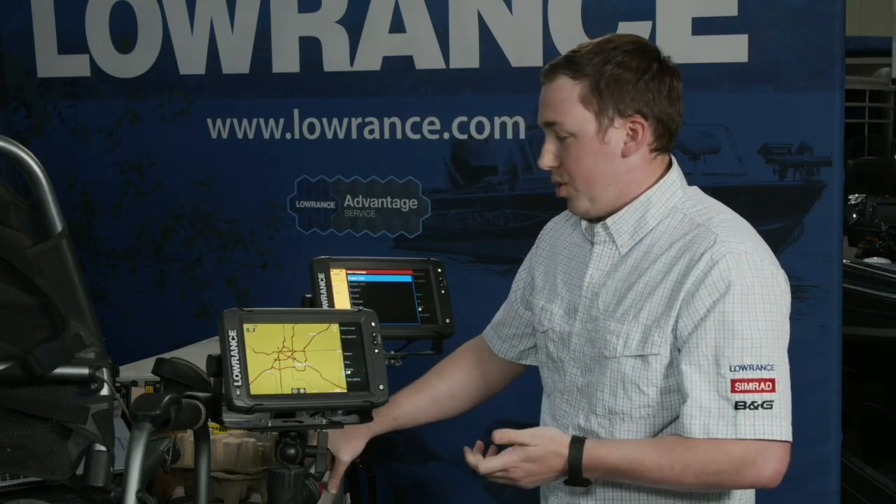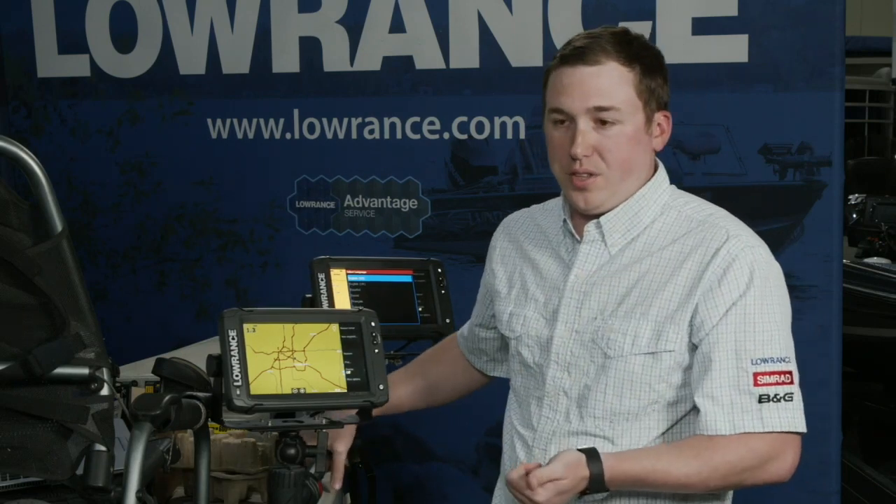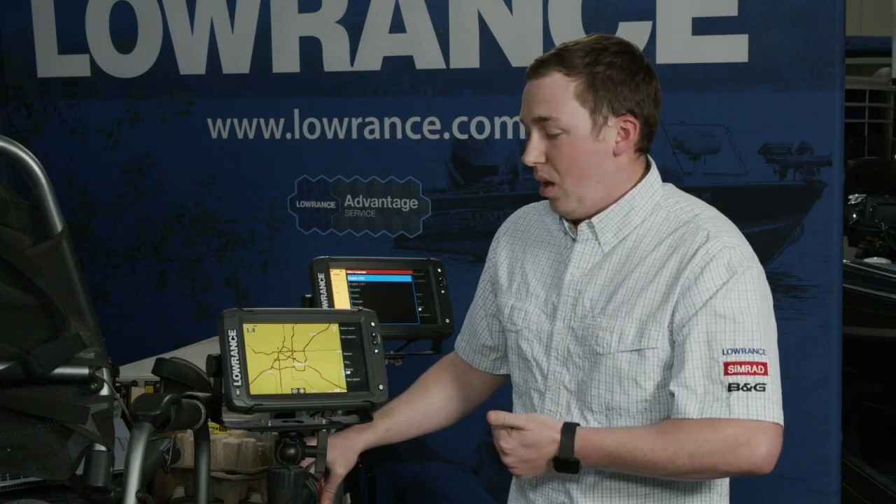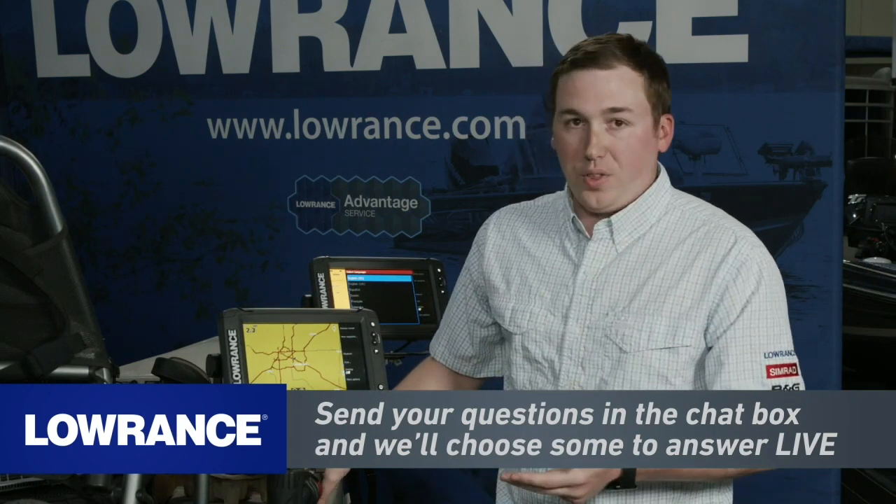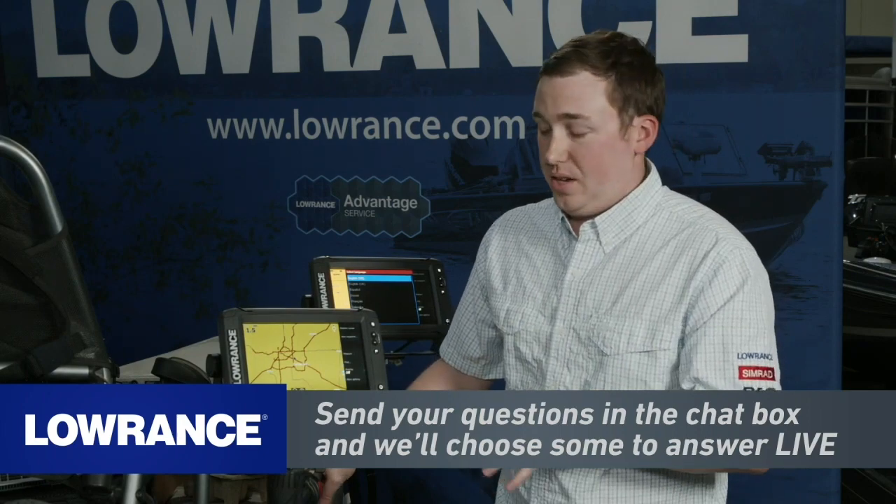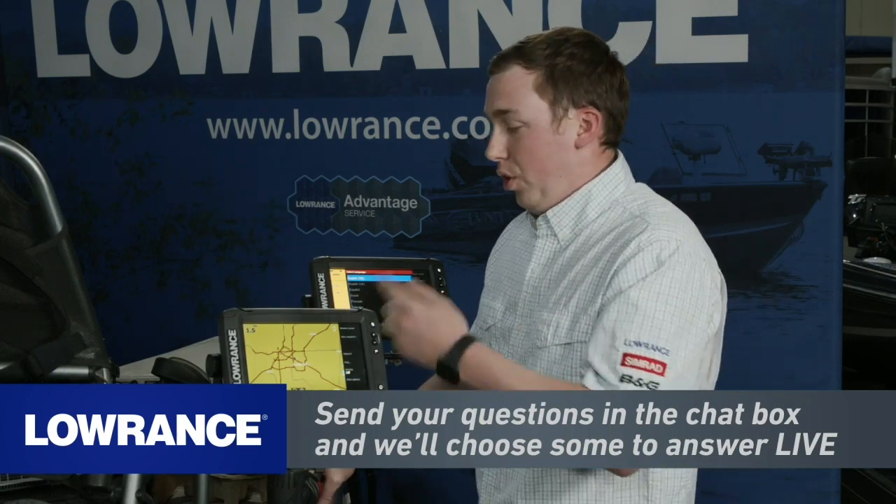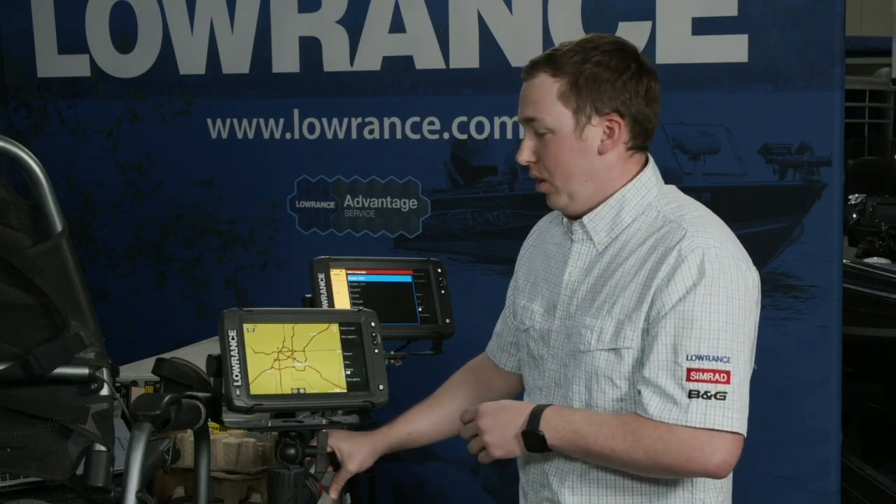So transducers. This Hobie has already got the active imaging down in the Lowrance ready underneath. But you can buy an Elite Ti2 either with no transducer, if you've got a boat that you're going to retrofit back to the transducer that's on it. The 7-inch you can get with active imaging 3-in-1, so side scan, down scan, and your chirp sonar, or you can get it with an HDI transducer. So that's just down scan and traditional, no side scan. Or you can buy the 7 or the 9-inch with the 3-in-1 transducer as well.